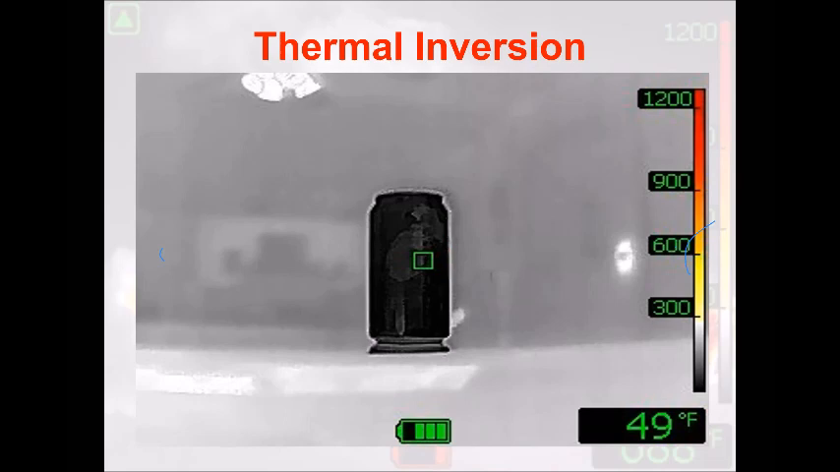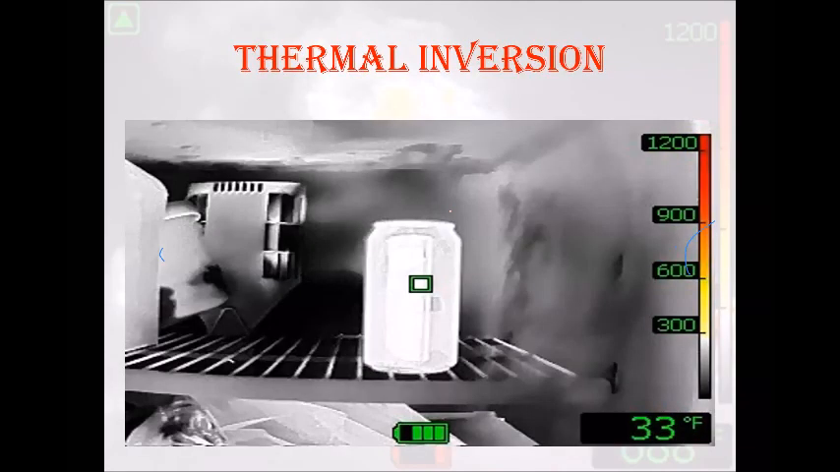And it's showing up black because it's cold. That's how the camera reads. And then I throw it into the freezer, and guess what? It is now the warmest thing in the coldest environment. So we have to make sure our minds are thinking in the right mentality.